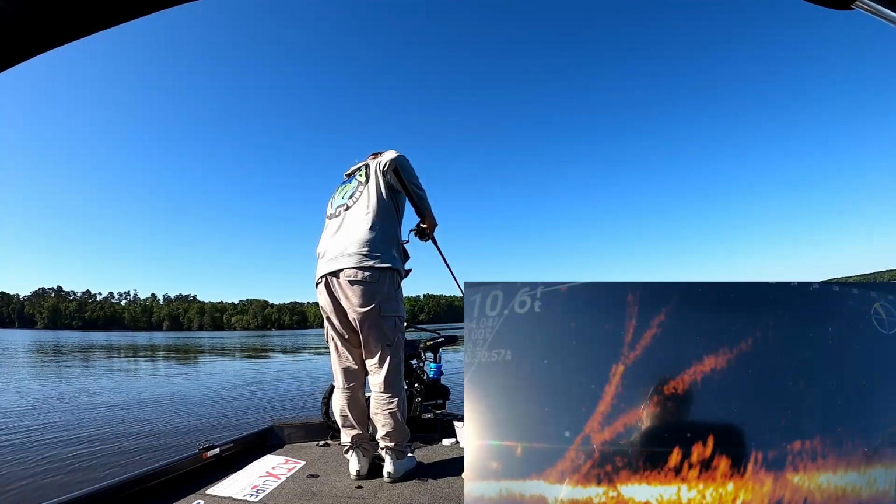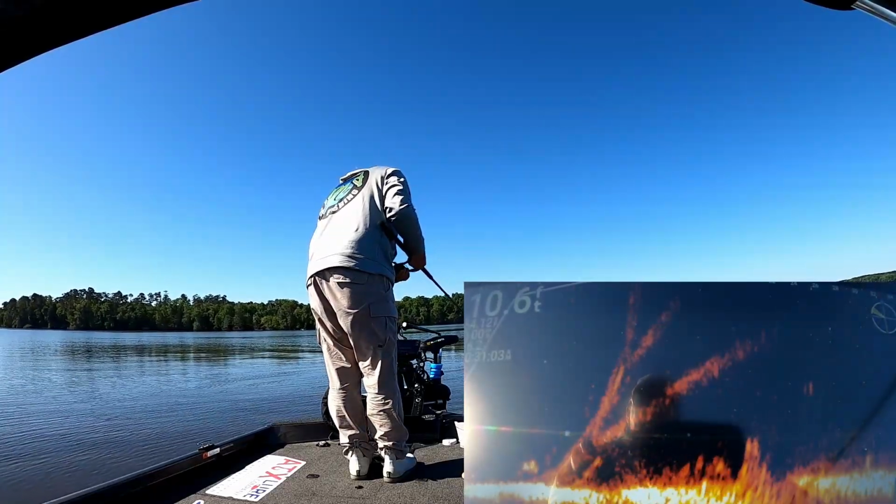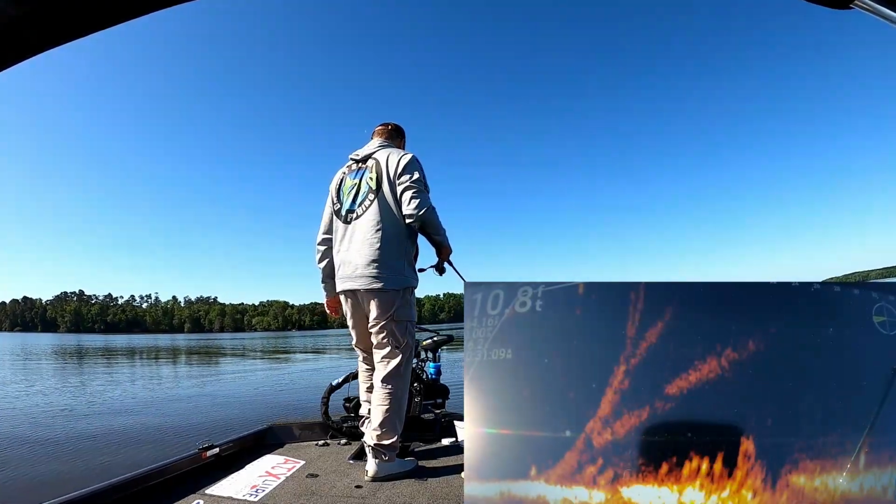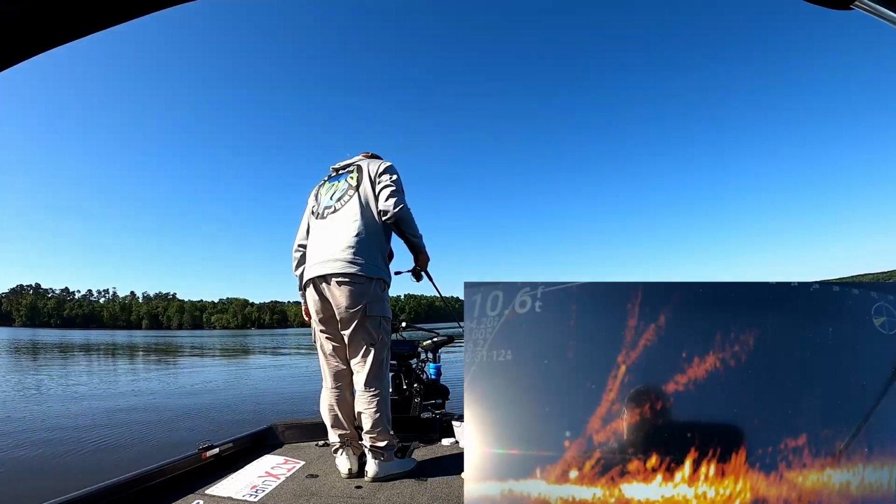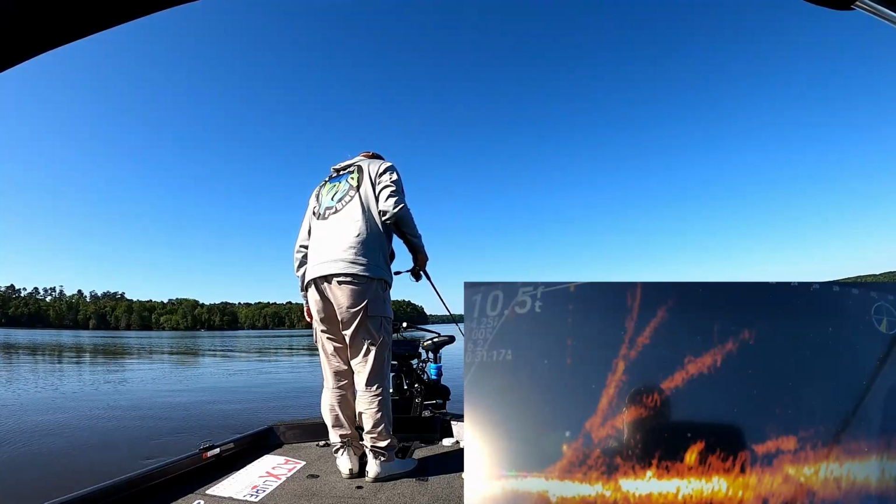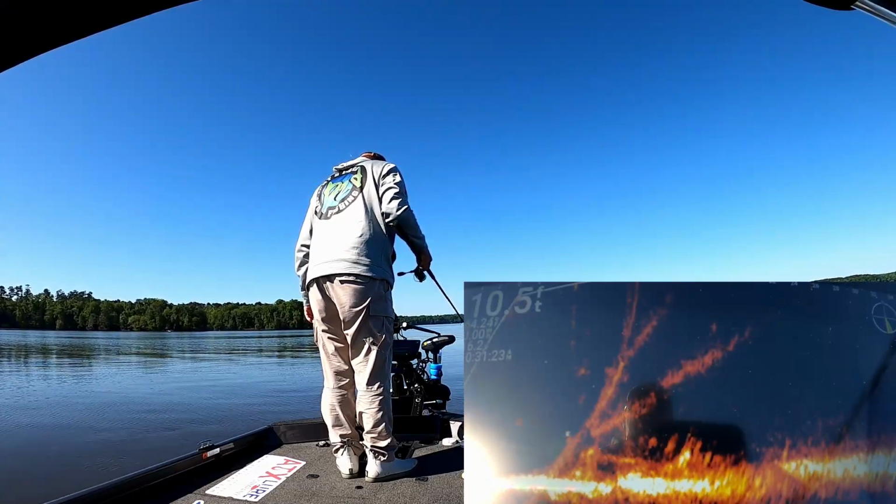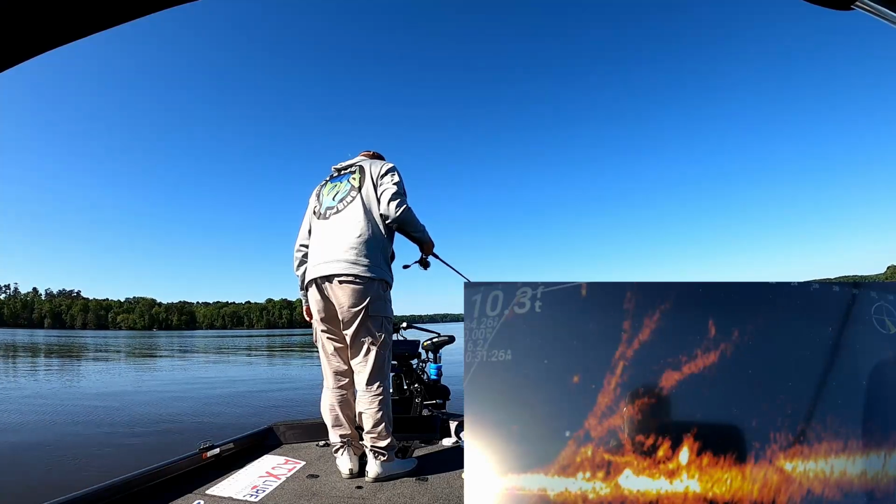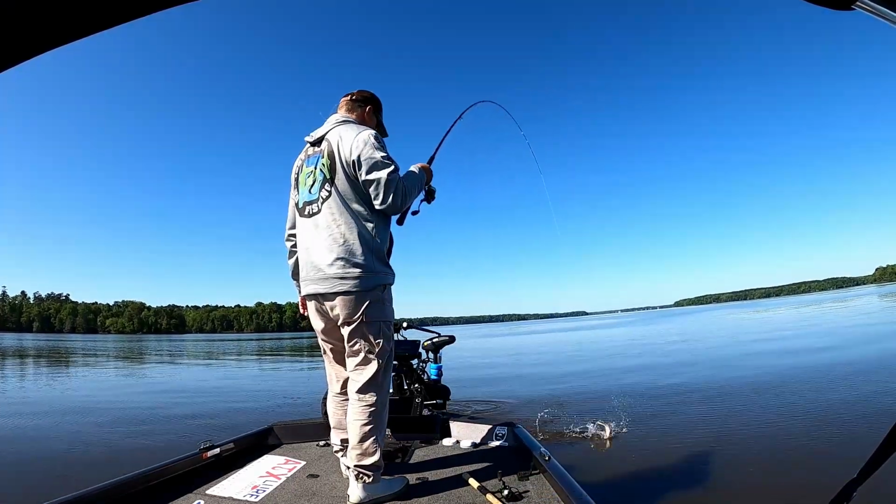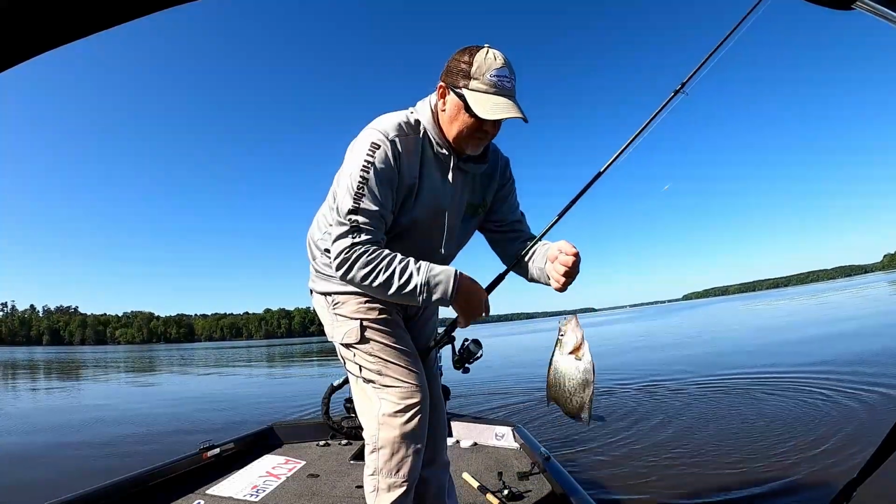Oh no, the line's tangled up around on the rod. They will definitely eat it if you can get it down there on one.